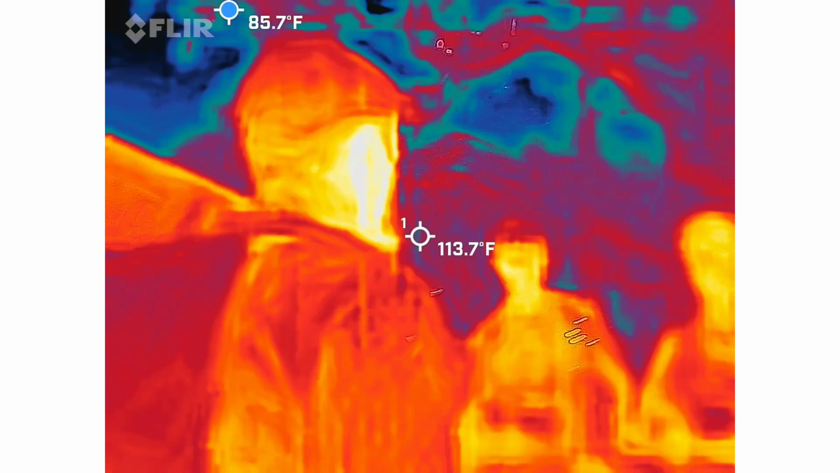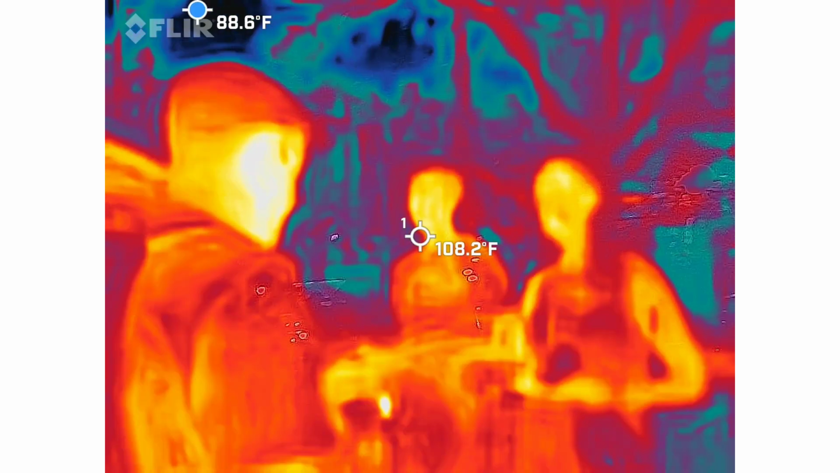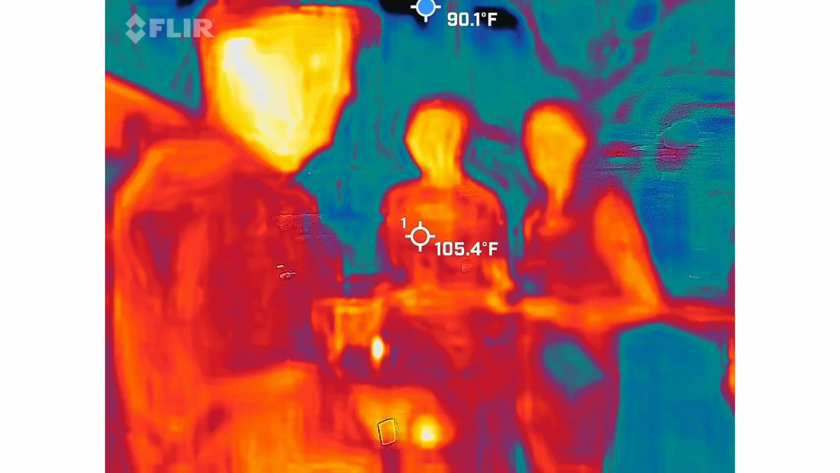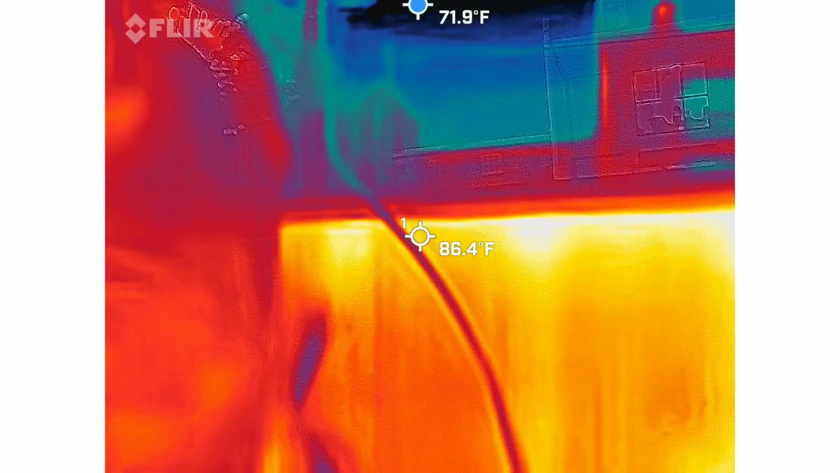So now we have to wait for them because we're going to have to go to the next spot. So we'll wait for them to come out. I'm going to go ahead and stop the recording on this guy. Go ahead and just tap on yours. That would be the orange square. It'll turn into a circle. Right on there. Yep.